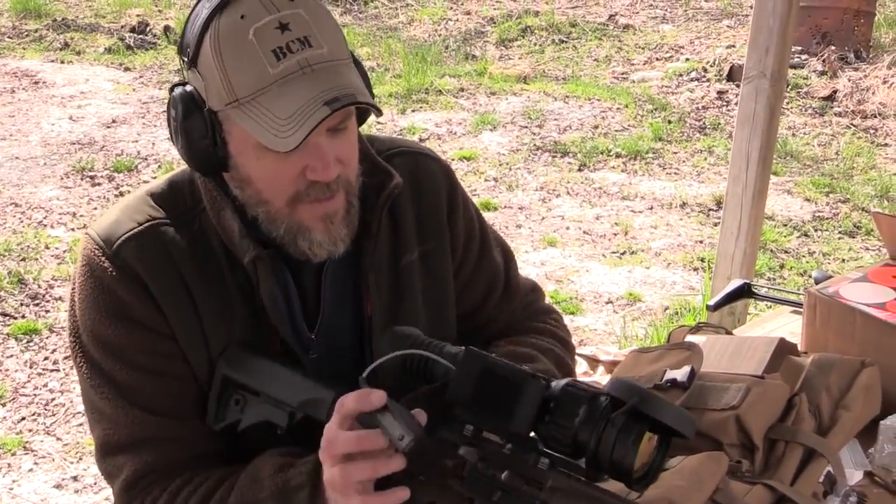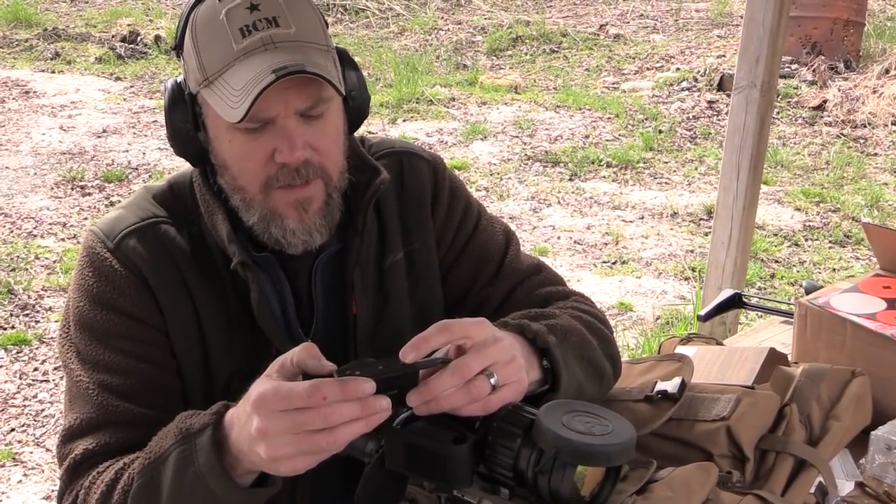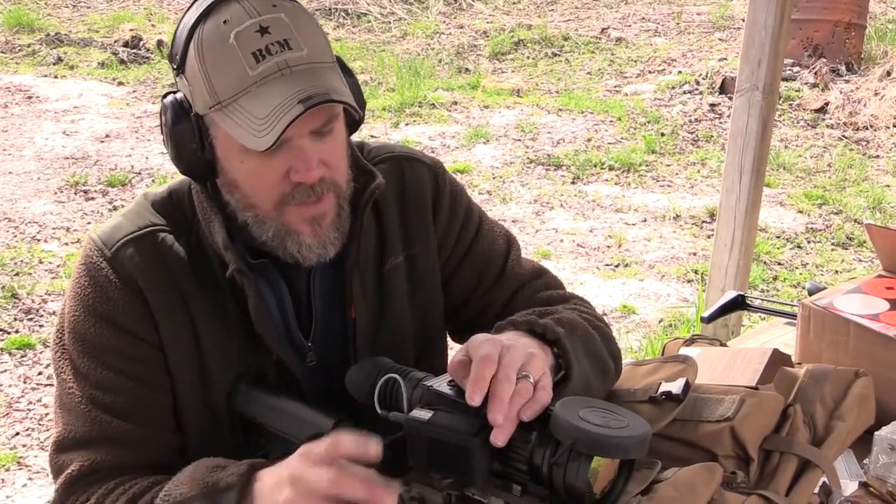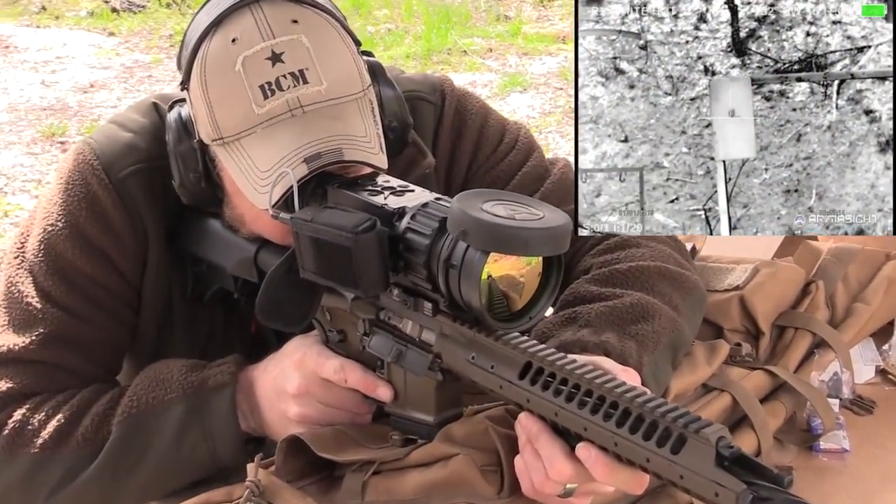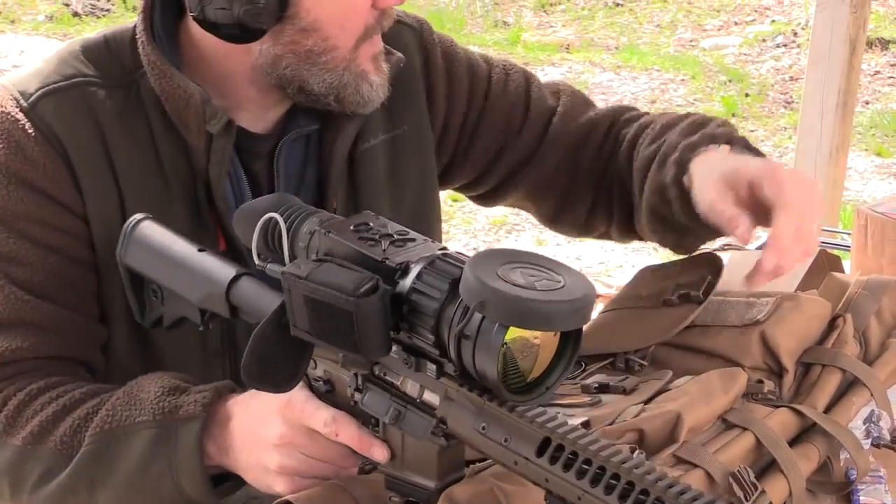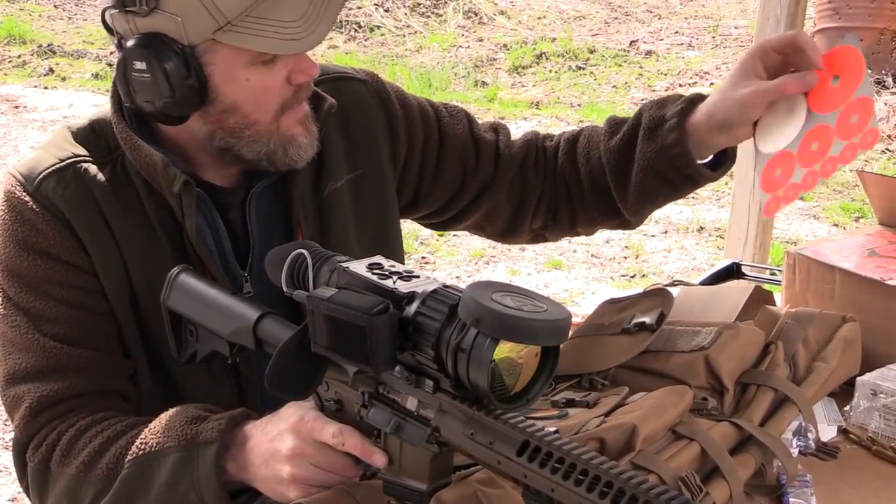All right, so I'm kind of new to this recorder thing here. I'm gonna go ahead and see if I can get it recording. So right now you should be able to see what I see through the Zeus Pro. That target's only about 40 yards away down there. Now, what you're looking at is a cardboard target that just has a simple little pasty dot on it, one of these. All right, that size dot right there.